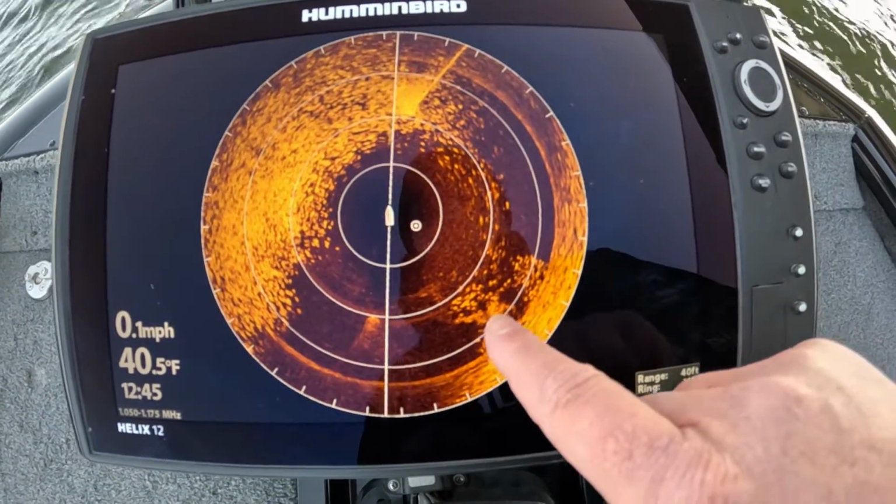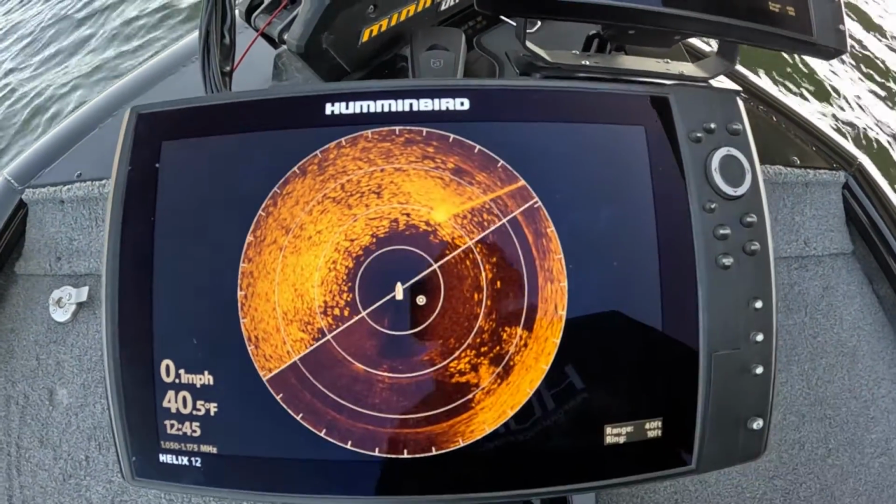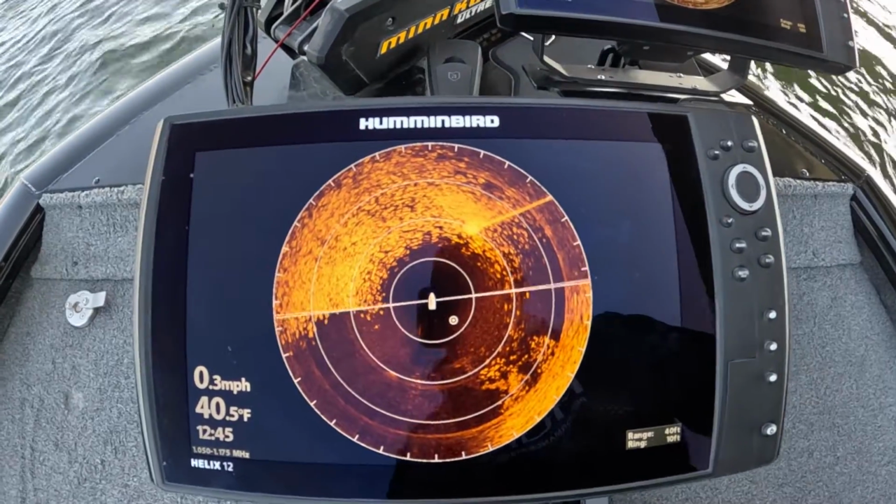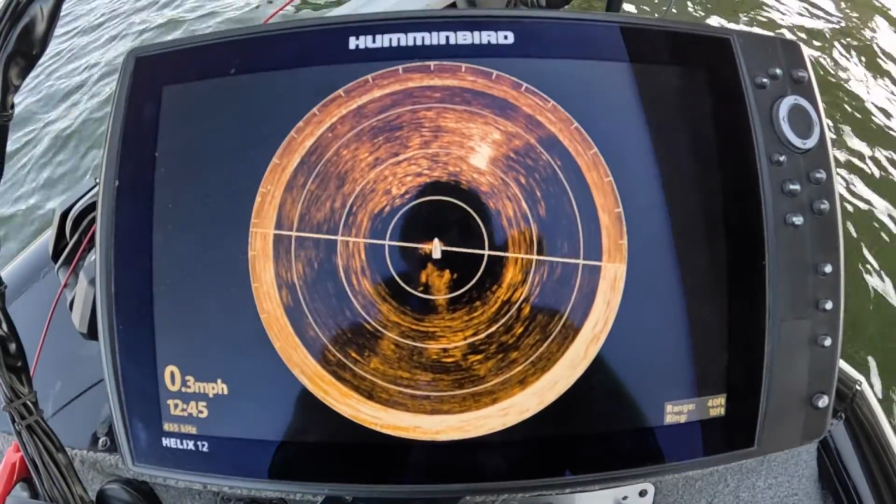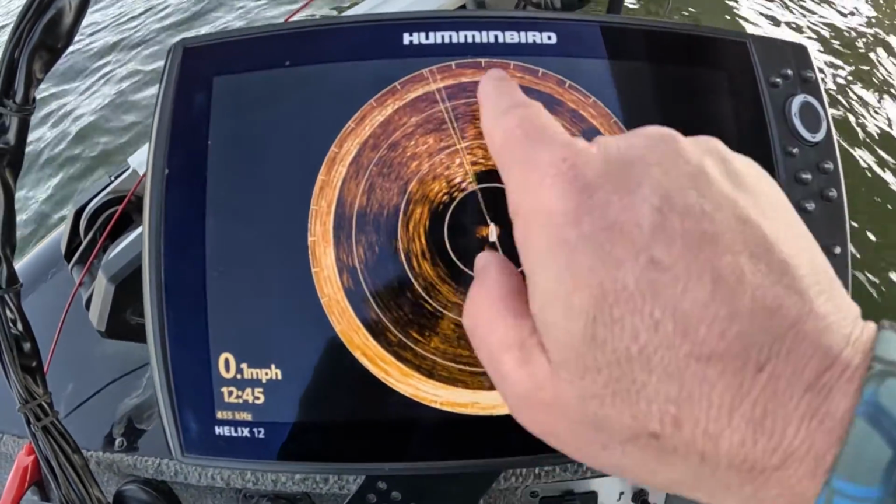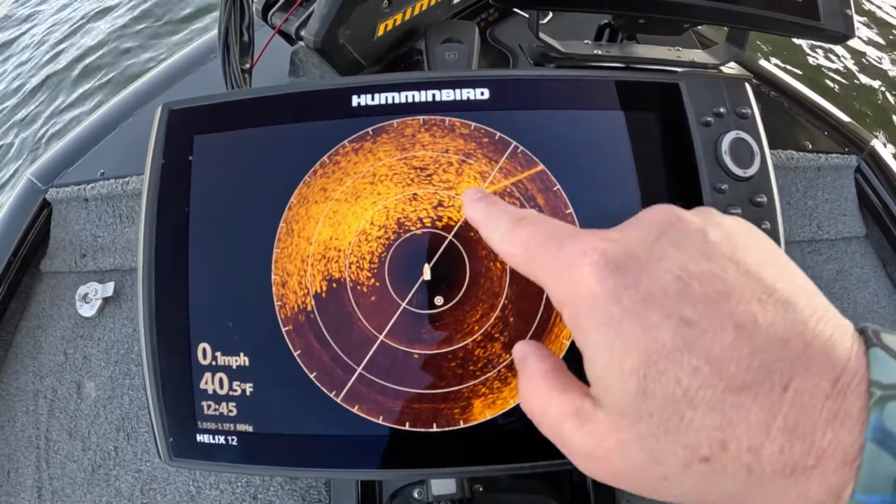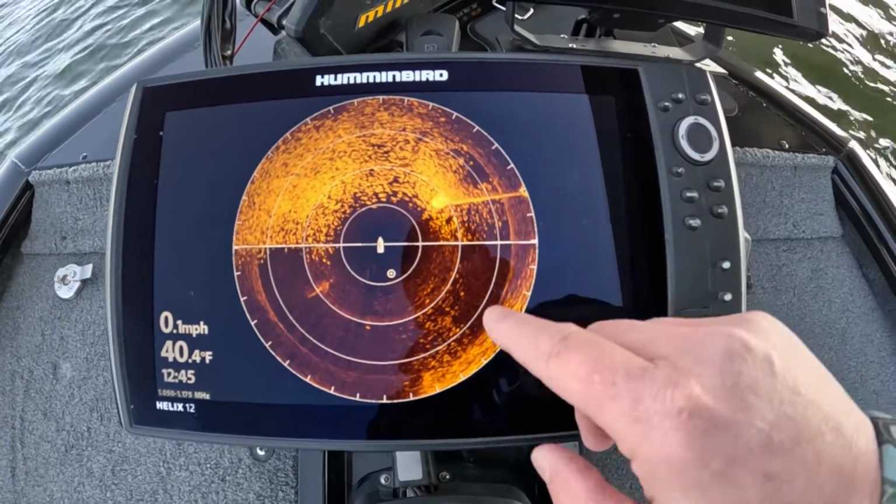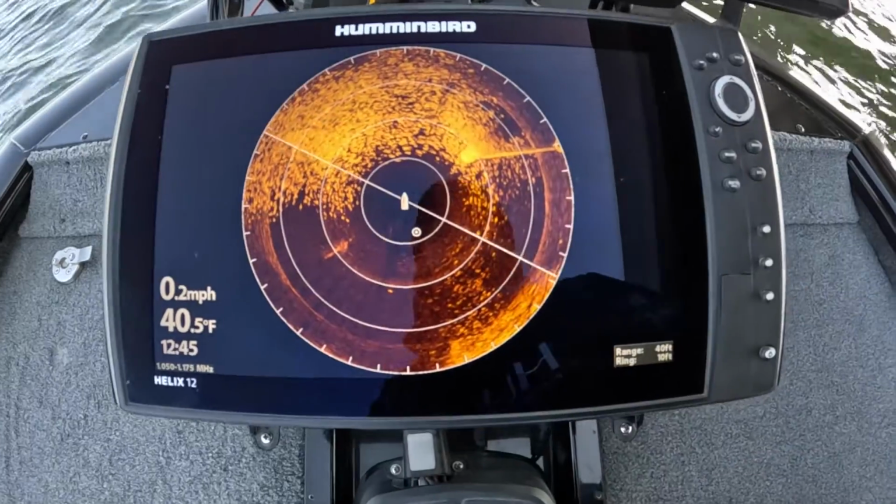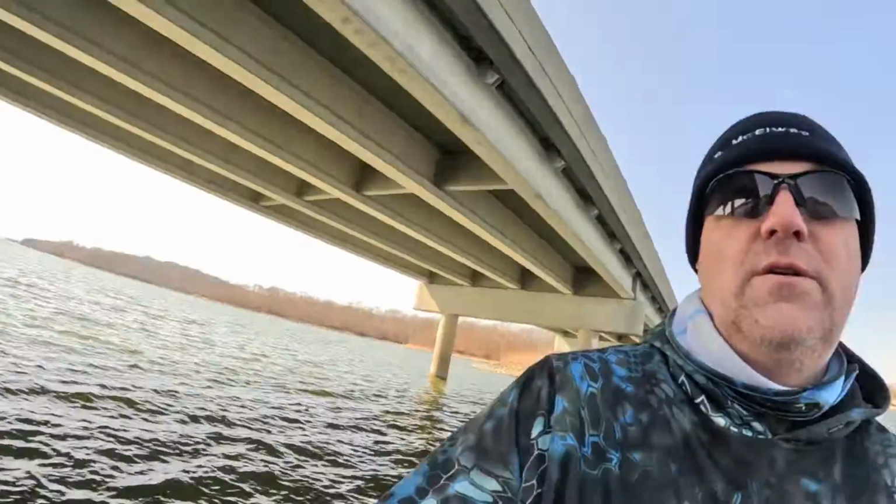But there's even some more crappie actually back behind us over on the side, but straight out in front over here is just packed full of crappie. So standard 360, there's your bridge pillar. Tons of crappie hanging out in front. Mega 360 right here is the bridge pillar right there, going that way now. And all that in front of us is crappie, and there's actually some crappie back behind us. So we're getting ready to move over to the next one.